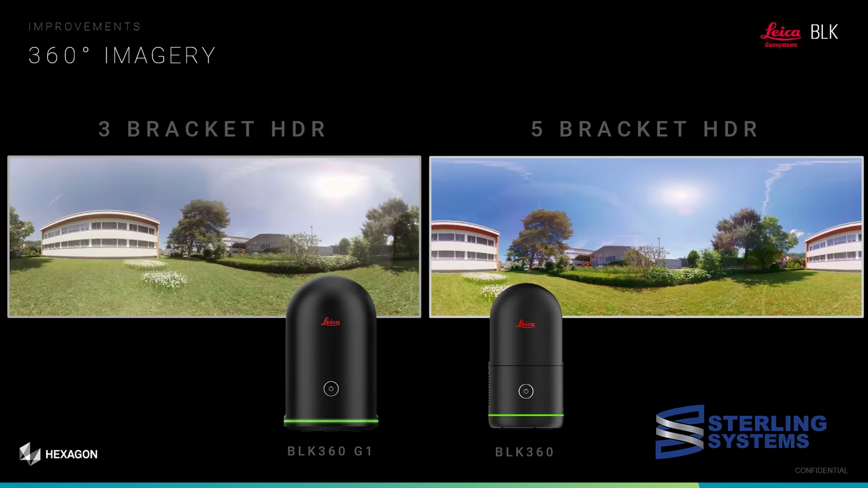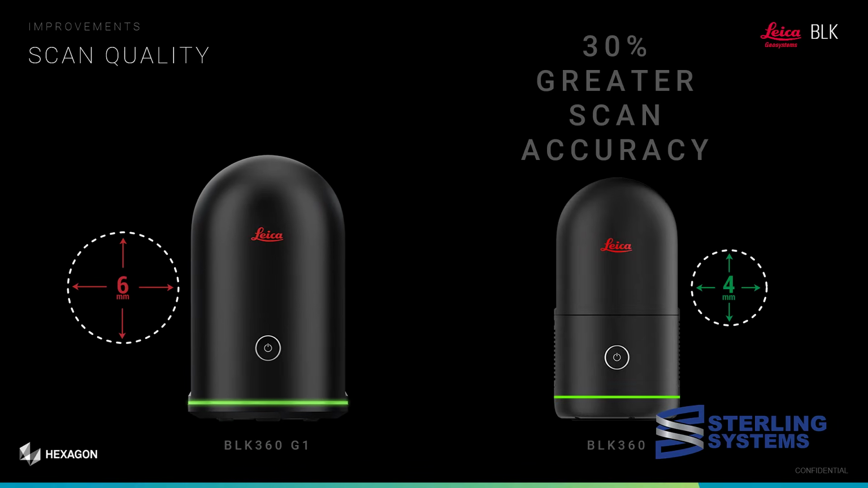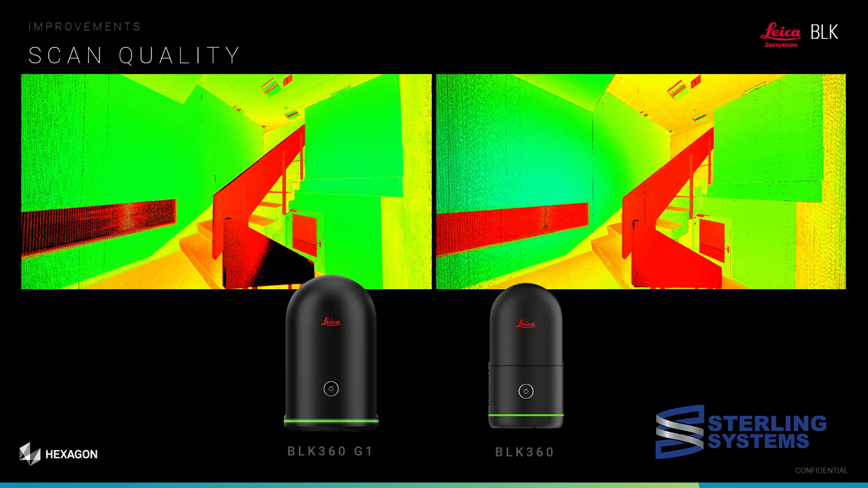Generation 1 had a 3-bracket HDR camera, and Generation 2 has a 5-bracket. So the colors are much better represented. When we take a look at scan quality, we're going from 6 millimeters of error to 4 millimeters of error, a 30% reduction, and it's pretty significant. One of the biggest things you'll see is the Generation 2 gets much better returns on darker objects than Generation 1 did.